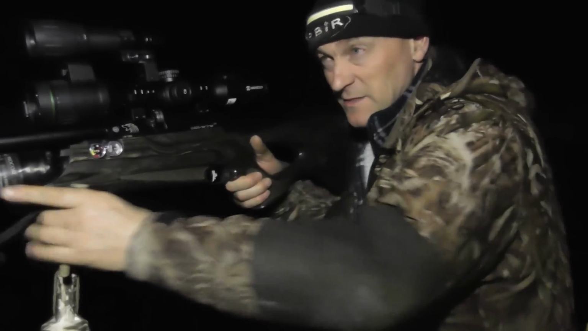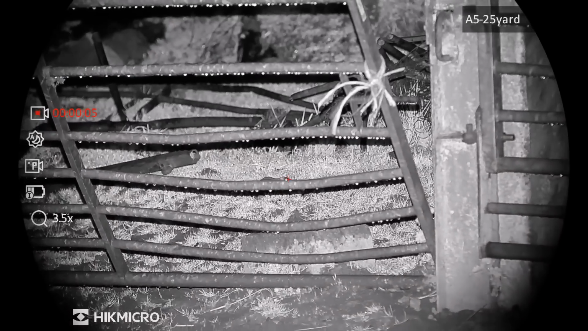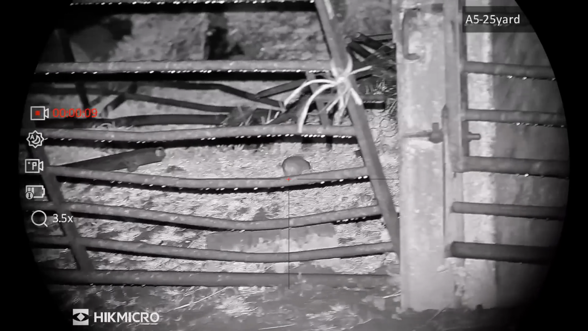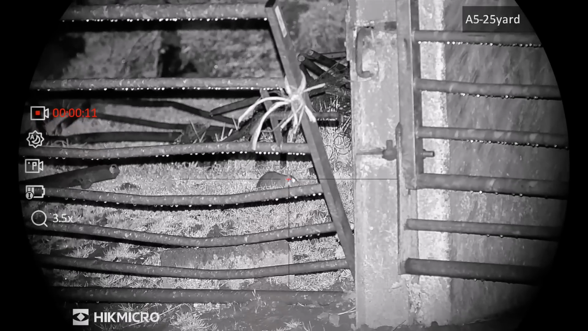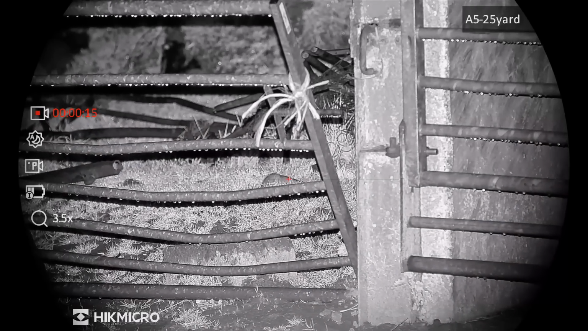Can't believe it, gate's in the way again. There's always gates behind these rats. The mist now is actually gone, and it's a clear night. I can't believe it. I've had fog, I've had rain, and now it's a clear night. But it'll probably be snowing soon.